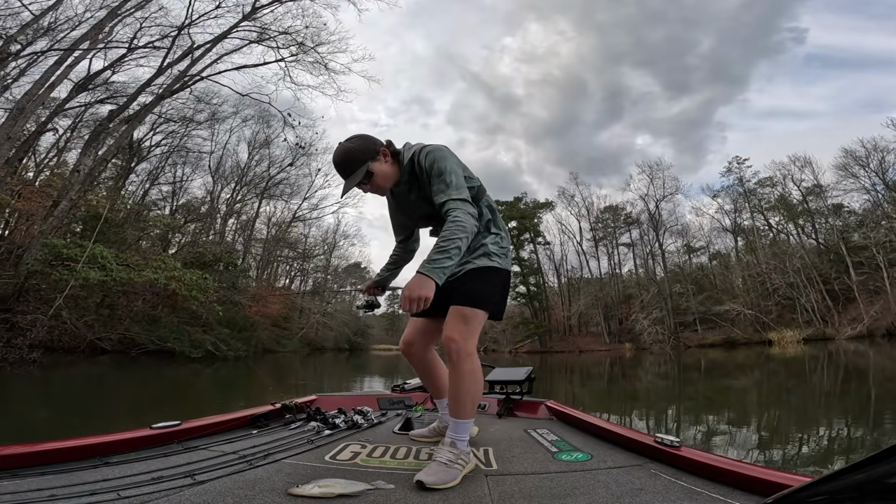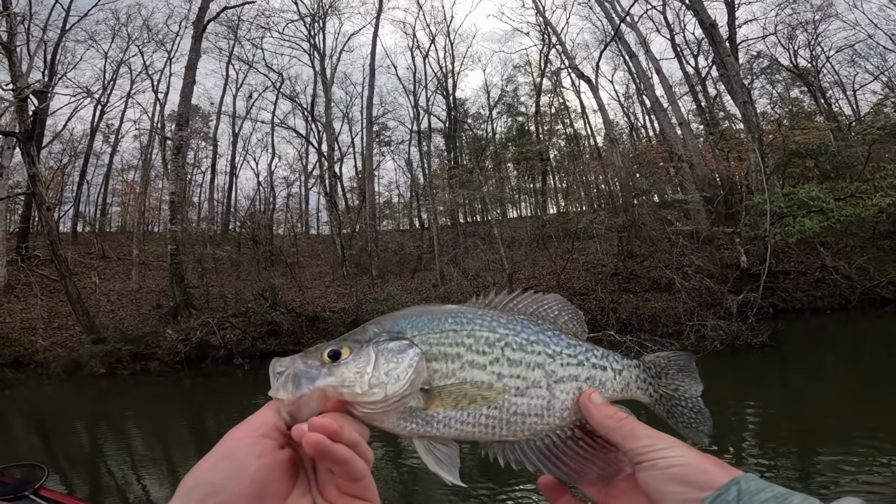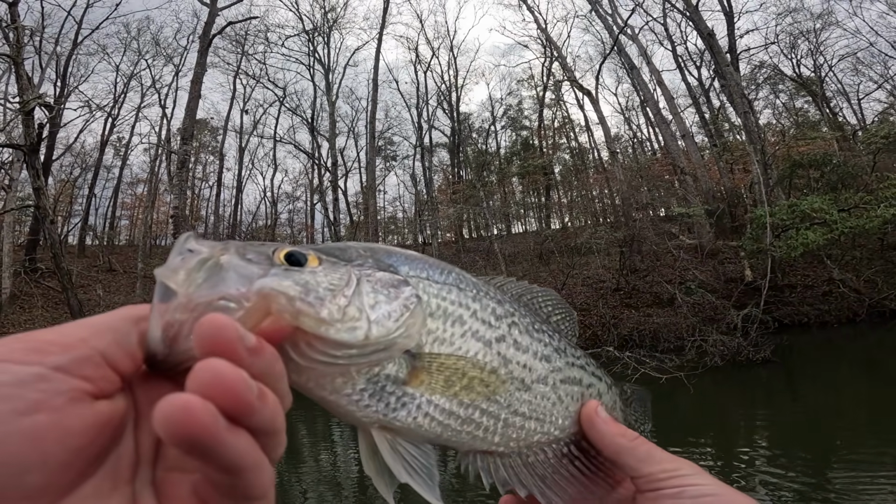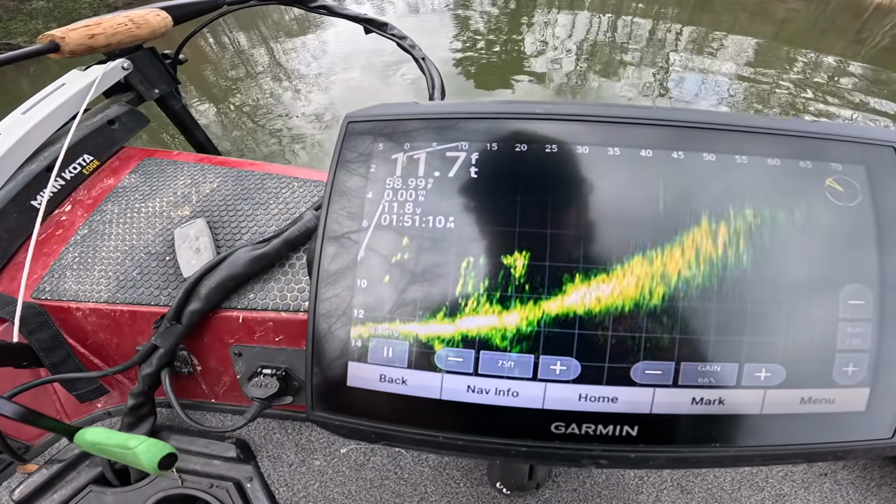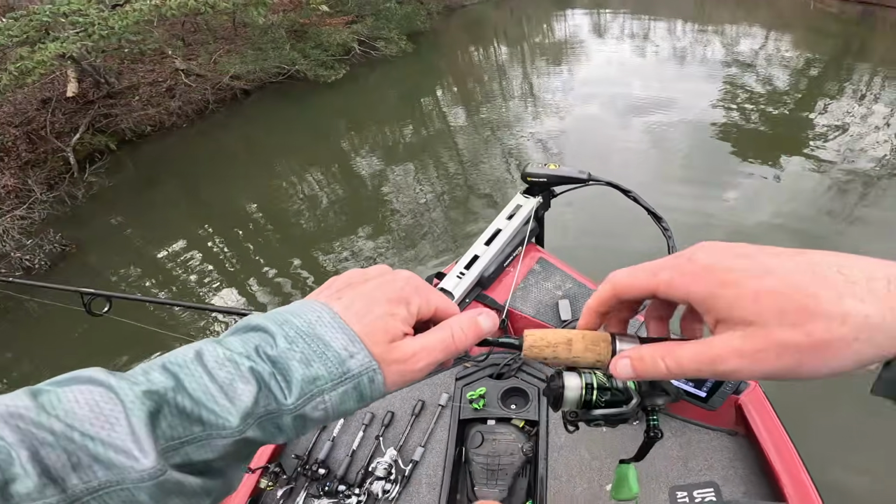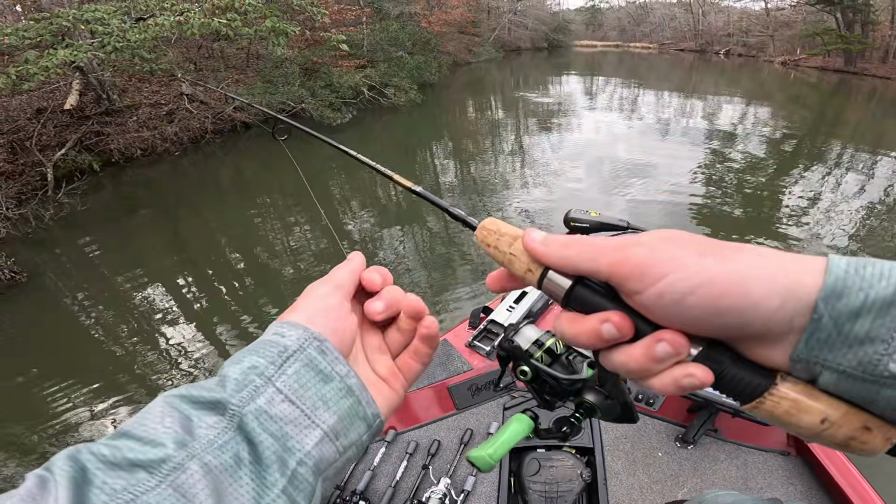Oh, he just came off too. Look at this sucker. That's a slab. That's so cool. Look at that. These are such beautiful fish. Look at the colors on that thing. Look at that. That's all fish right there by the boat. That's crazy. That's so cool though. Let's see if we can maybe cast back in there and get another one.